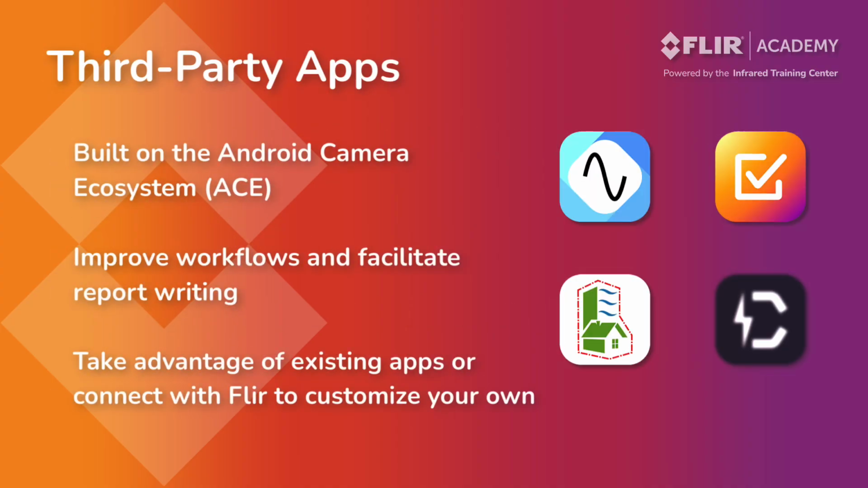Select third-party apps are also available and approved for use on the Flir iXX thermal camera. These programs provide a variety of solutions, some of which are targeted to a specific application or task, and can also help operators integrate data from complementary inspection technologies.